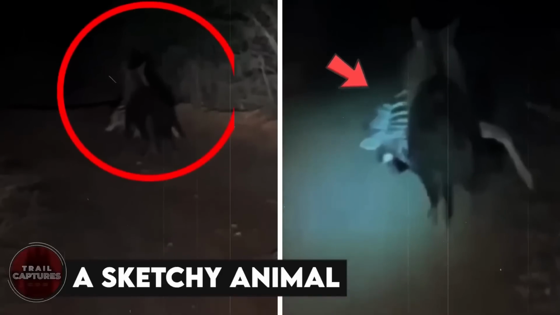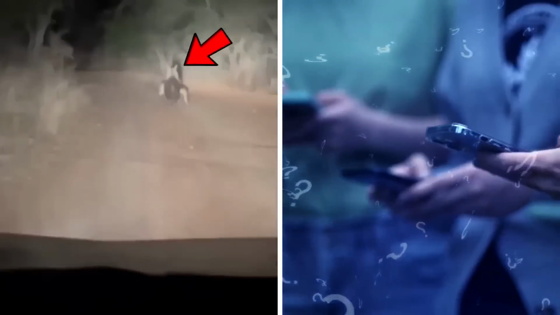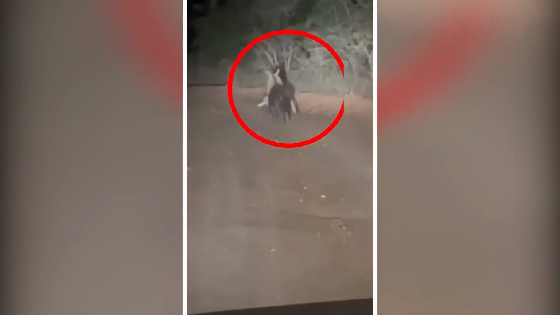A sketchy animal. This video was recently uploaded on the internet and has aroused hundreds of questions in people's minds. A man on his way home saw this creepy thing and started recording. It is pretty difficult to make out what that is from the video, but it looks like some kind of hybrid animal. However, upon a closer look, I came to realize that it was just a brown hyena carrying a zebra's carcass. So, I guess nothing to worry about here.